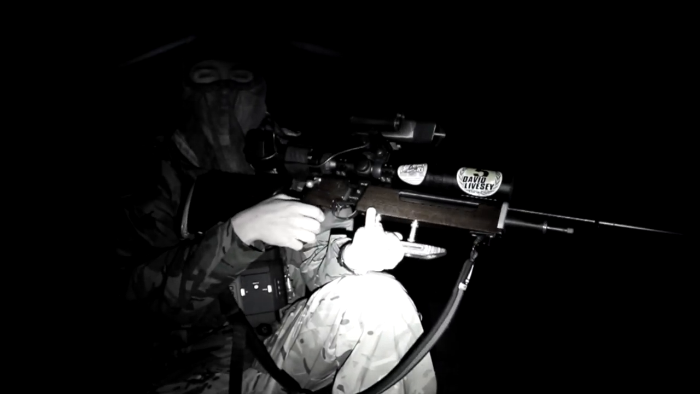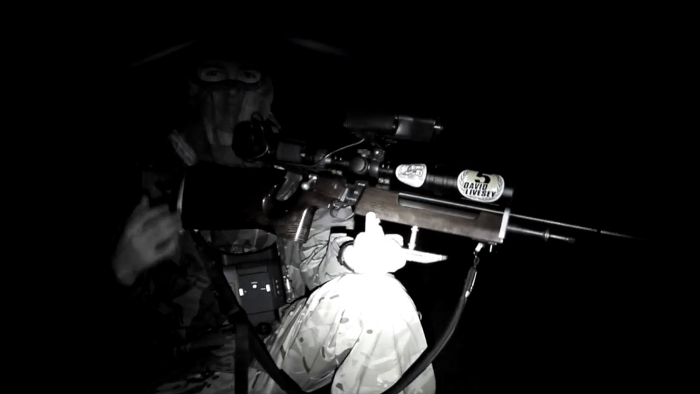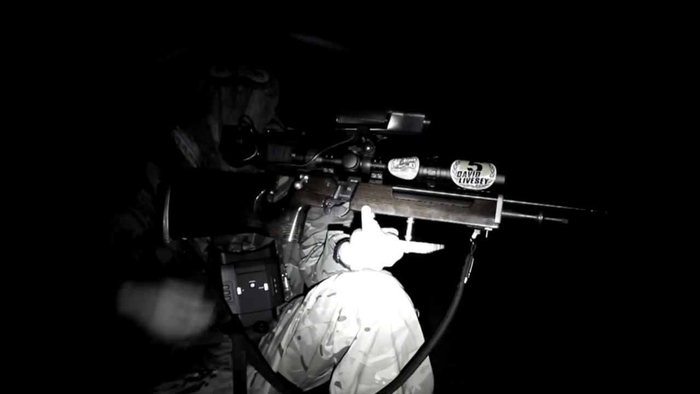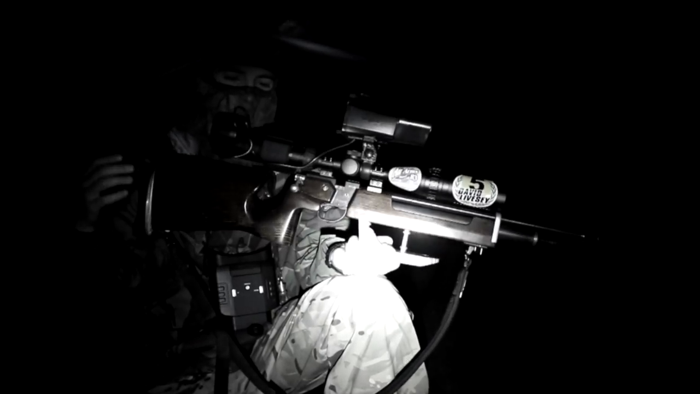Really nice shot there. Like I said, picked the rabbit up at about 65 yards, so a real good shot there for the S200 and the night sight combo. Let's go and pick him up.